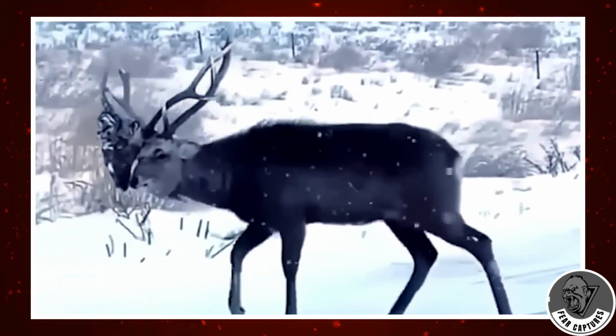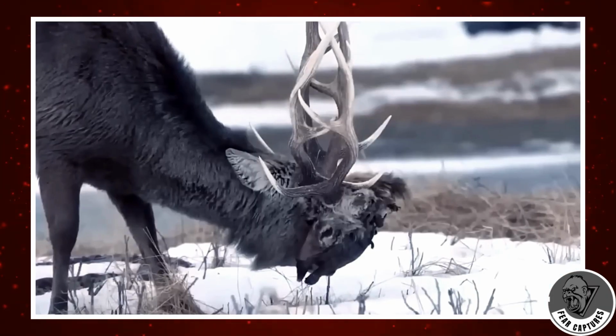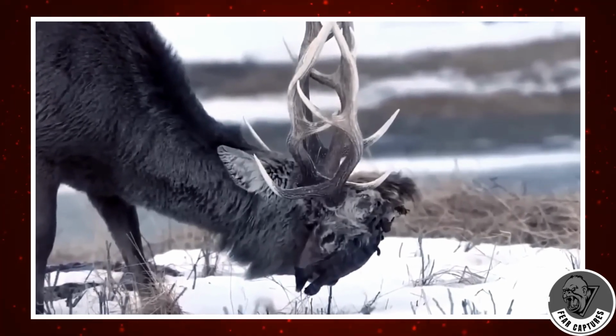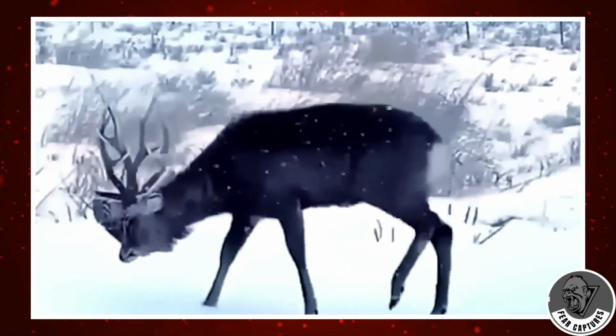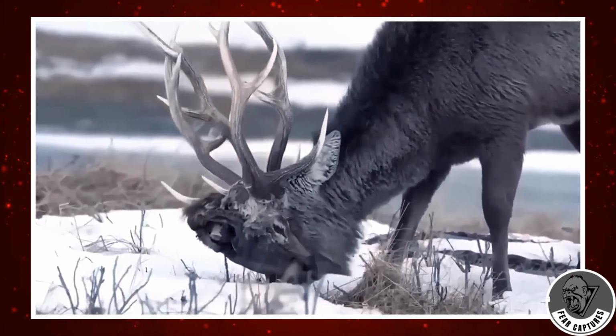A deer appears to be traveling through a snowy setting. Further examination reveals that this deer carries the complete head, antlers and all, of another deer in its mouth. It is both unusual and disturbing to see this hideous image. Additionally, it demonstrates how far animals will go to survive.